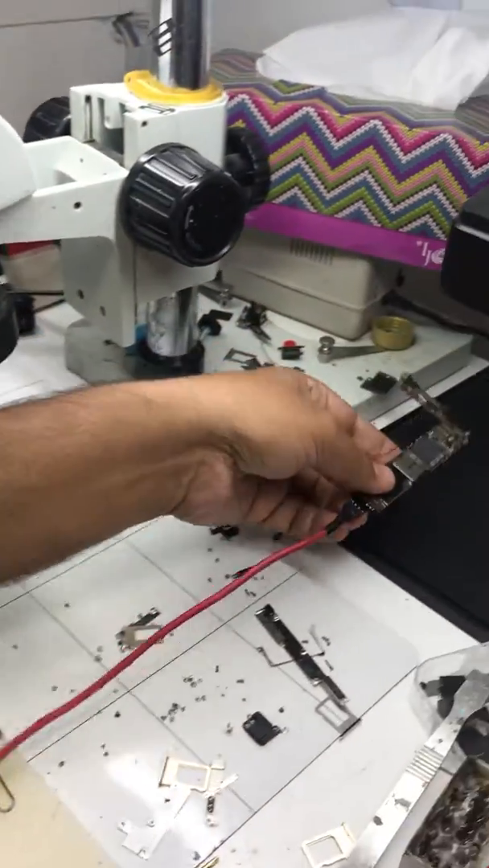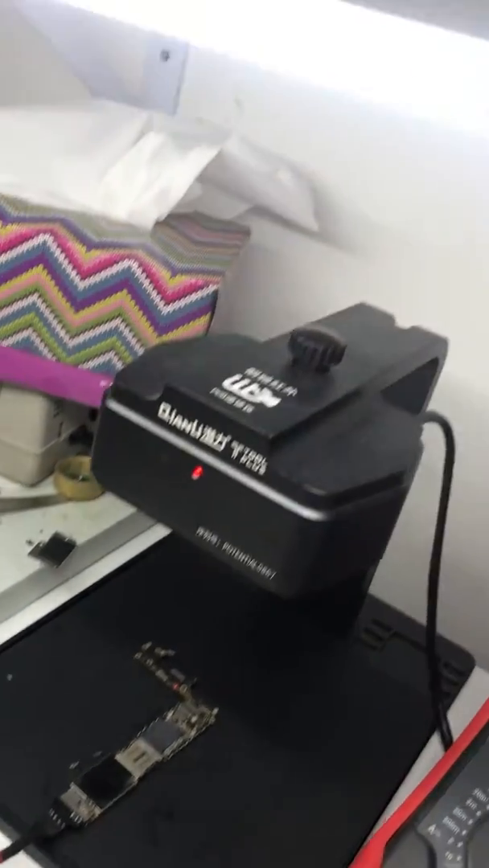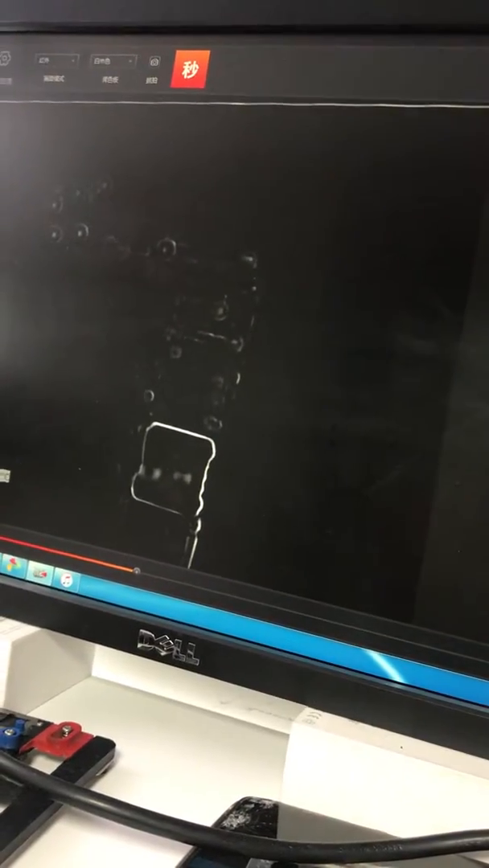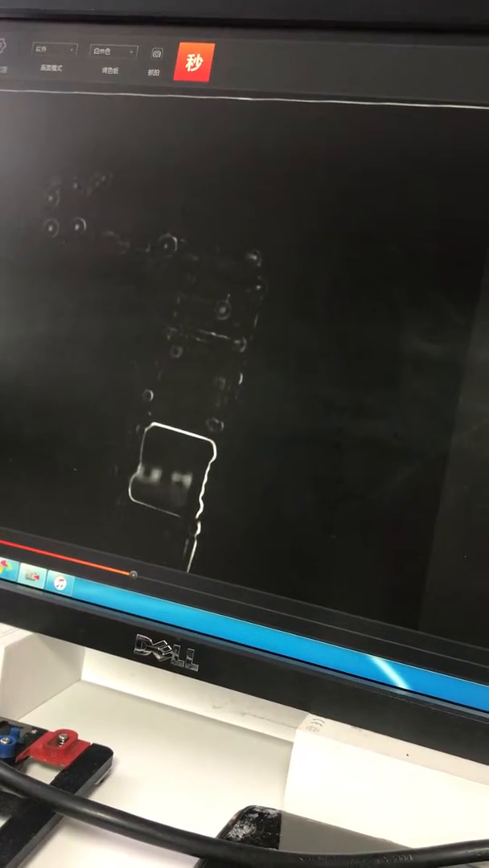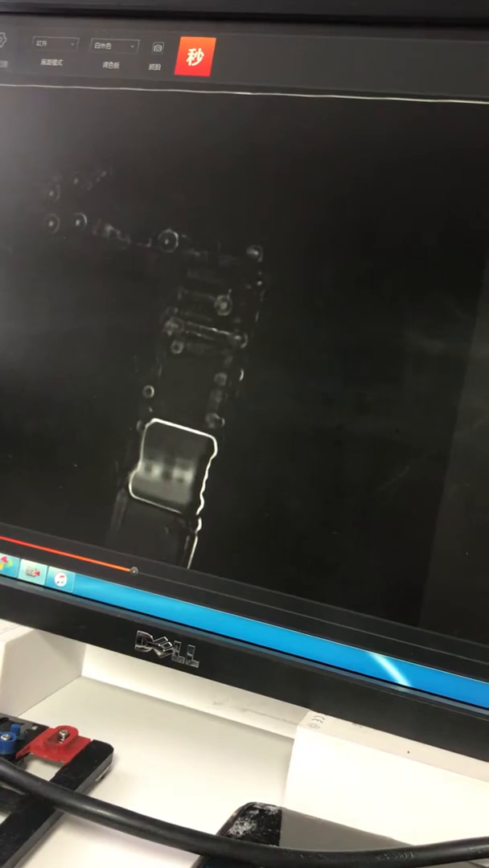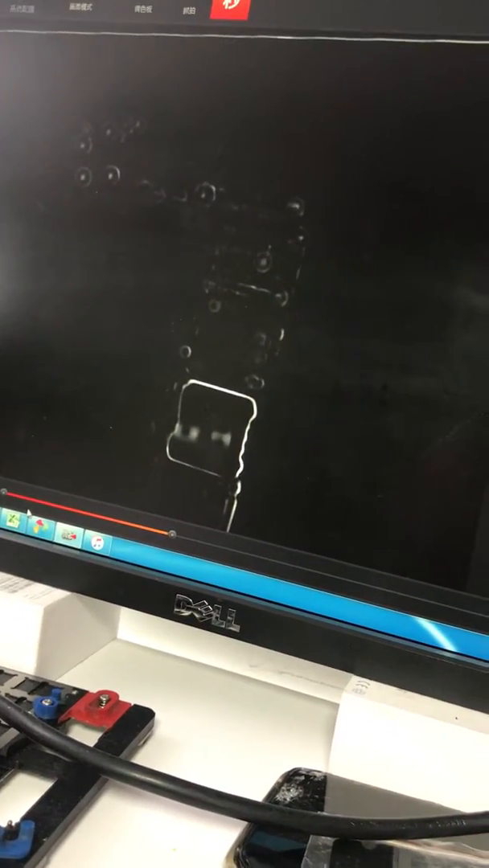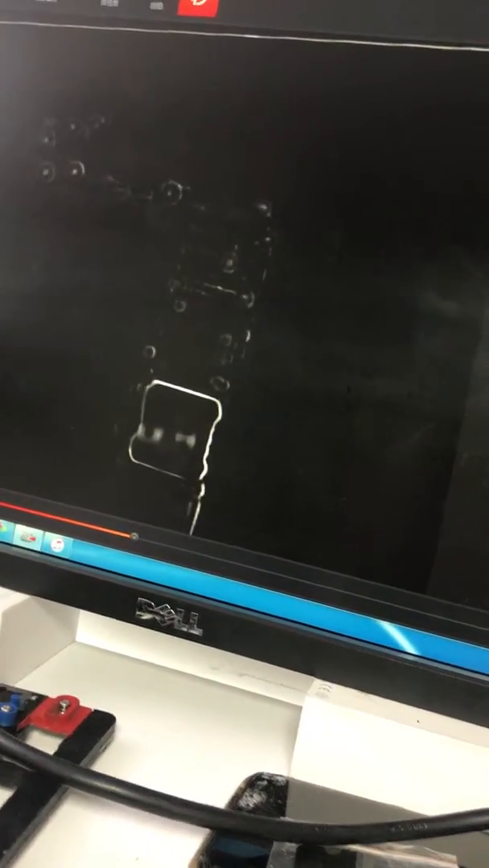Now see the magic. I keep the motherboard there. Okay, shown here is the thermal imaging cam. See, I make it dark because when this portion is short it gets white. Okay, see, I press the power button. Make a little bit of zoom. See this, here is a shortage.